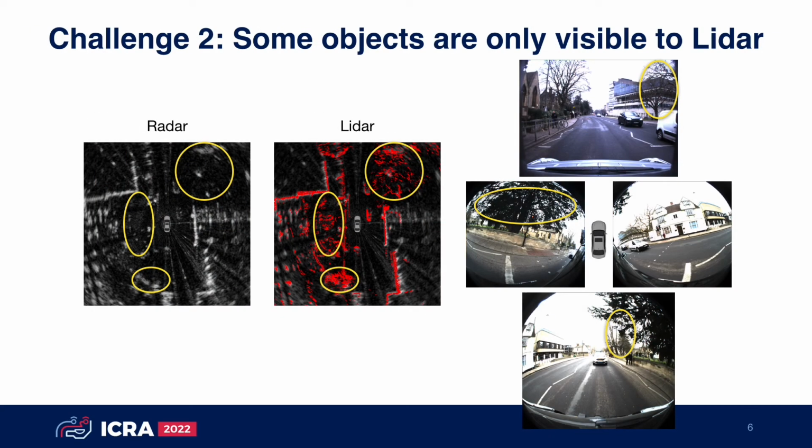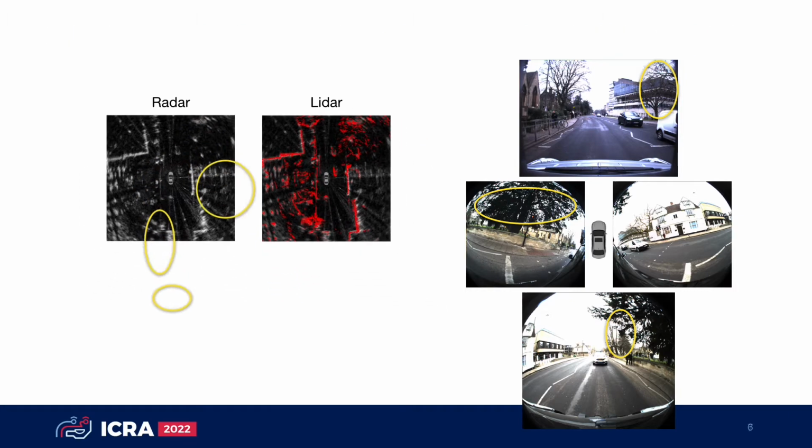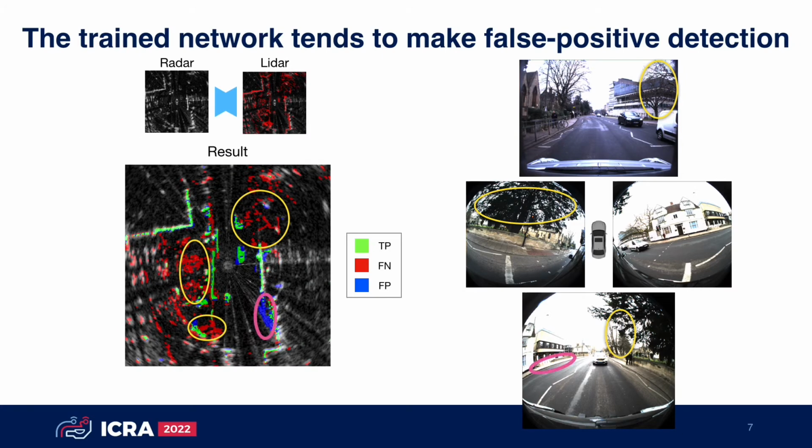The second challenge is that some objects are only visible to Lidar. For example, objects like slim tree branches and twigs are visible to Lidar but invisible to radar. We found that if we use Lidar data as training ground truth directly, the trained network not only fails to detect radar invisible objects, but also tends to make false positive detection.